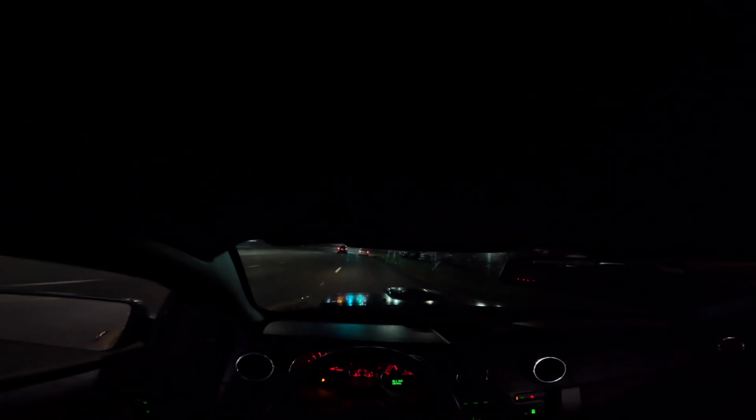As hell. Fucking love it, man. Not the same as my other Mustang, but either way, bro, I fucking love it.